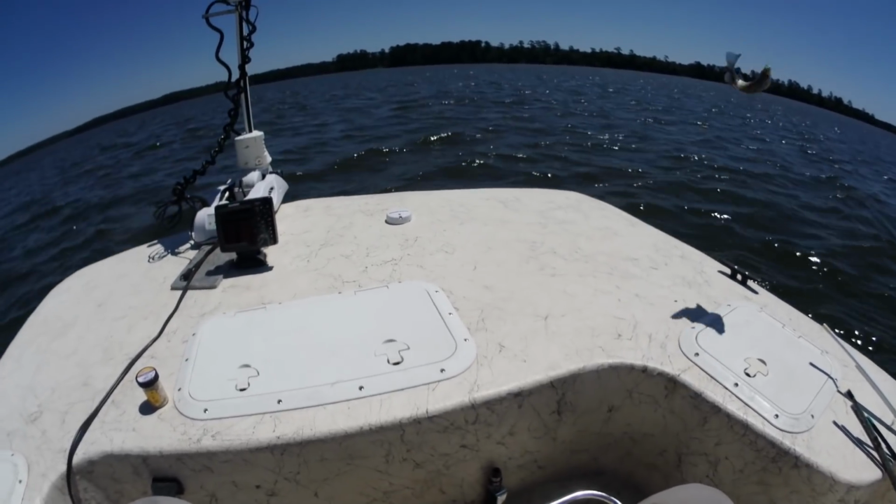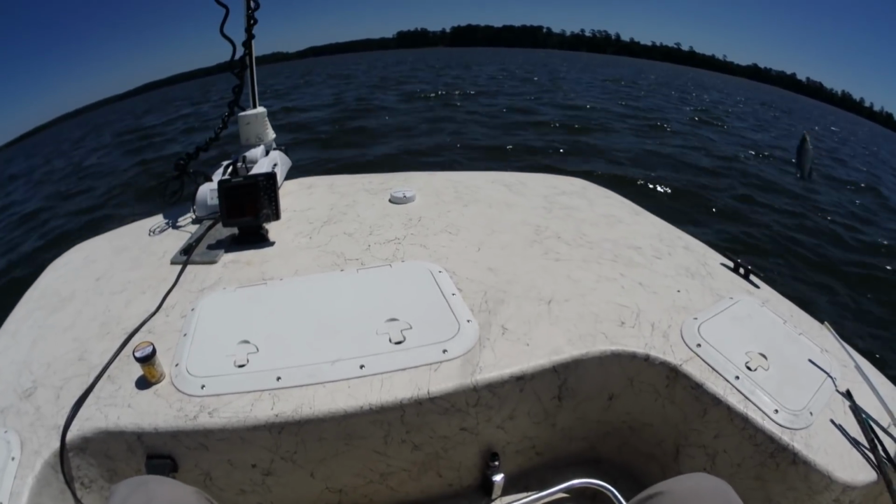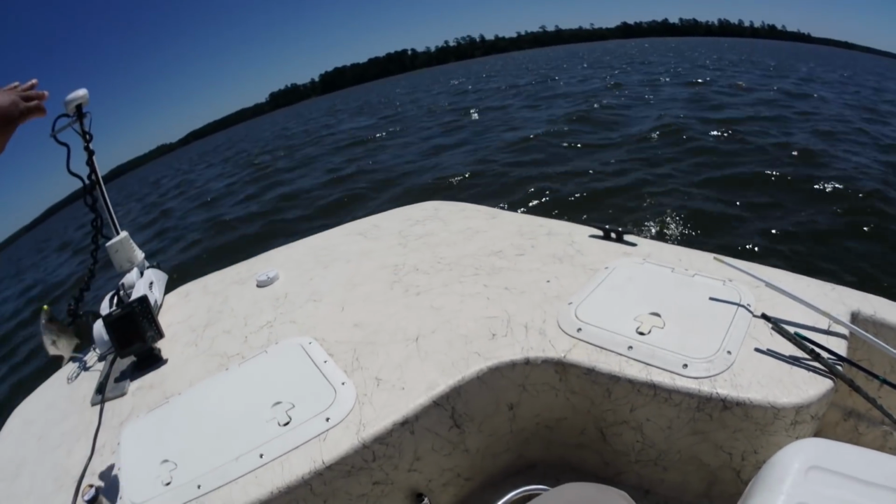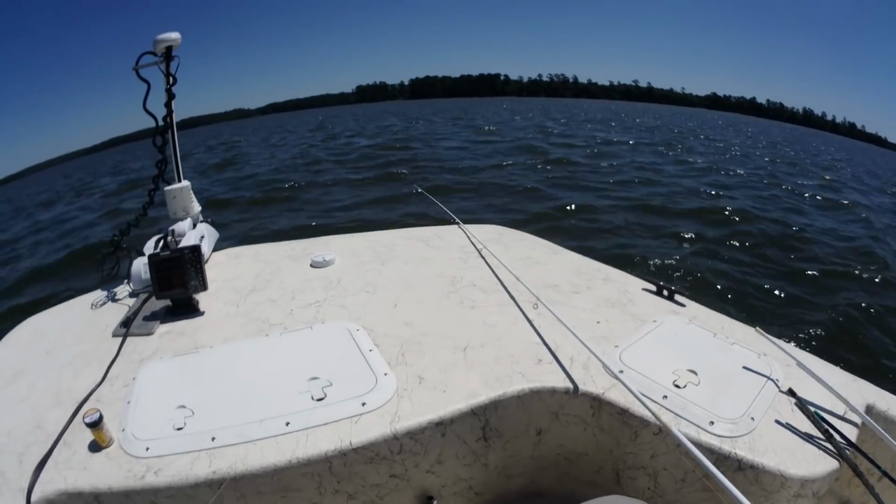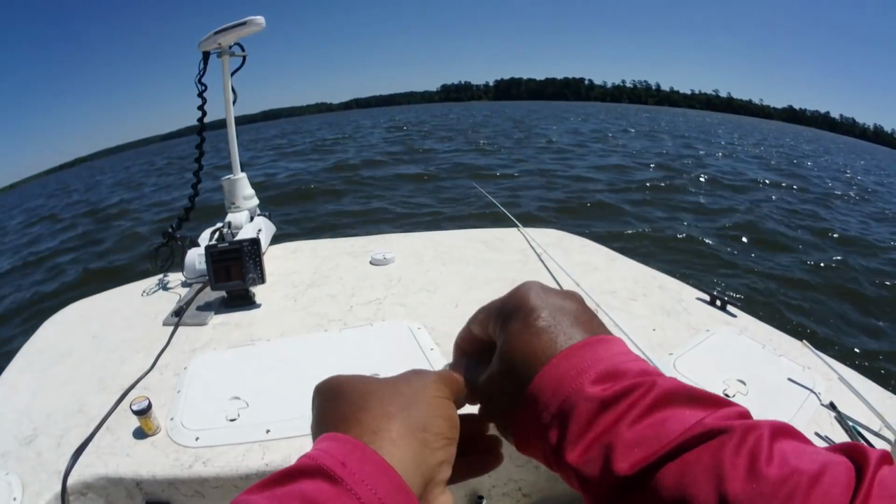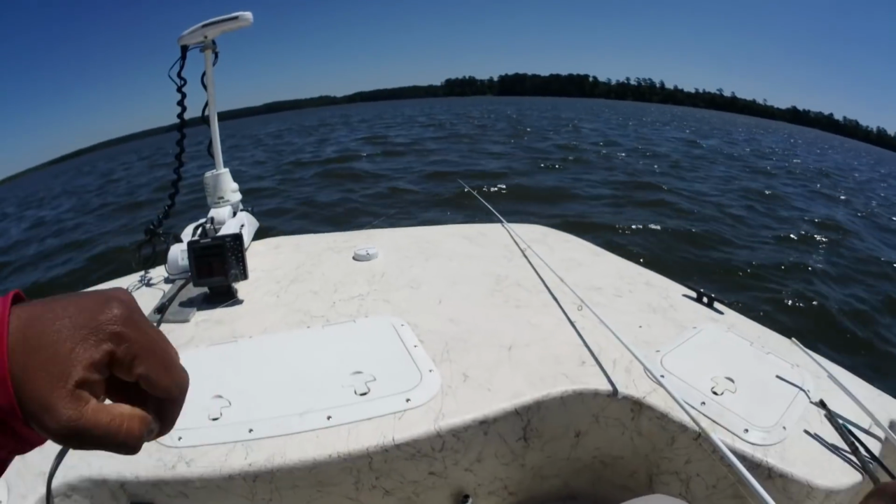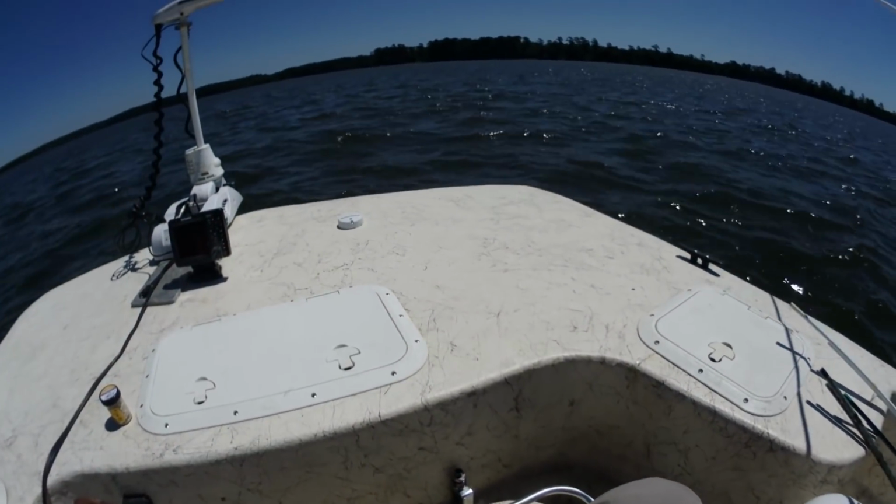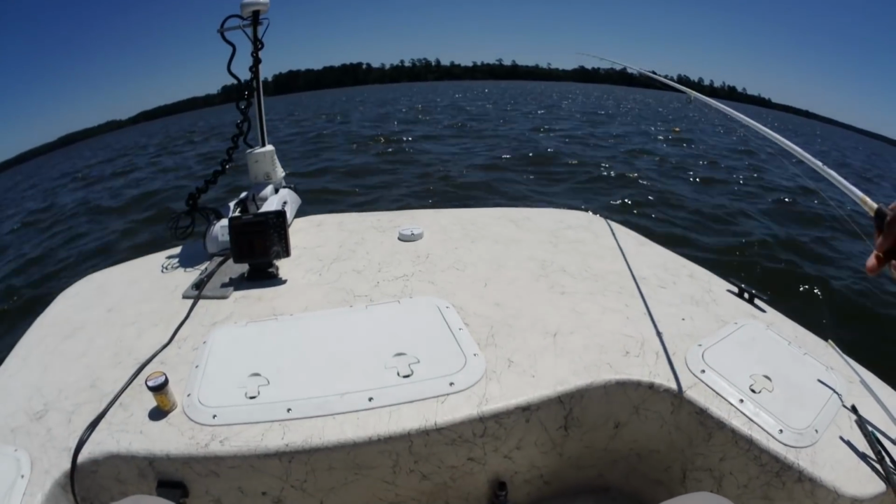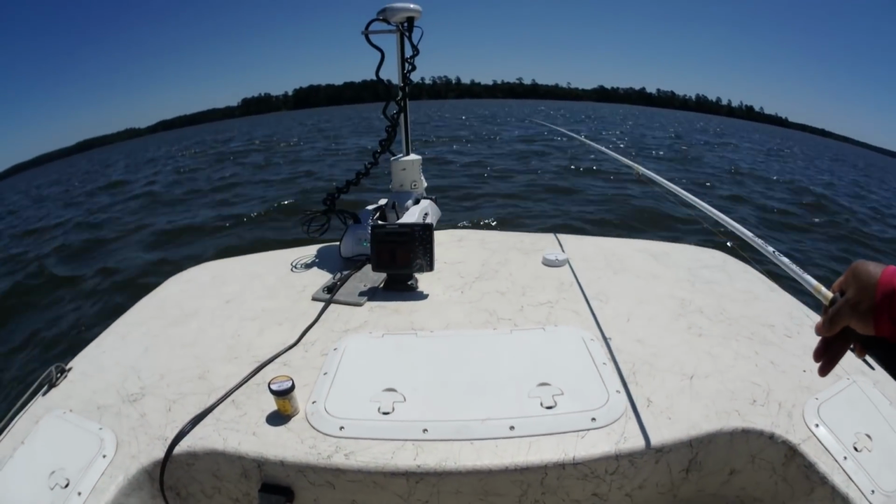See if I can't get spot locked. Let the troll motor fight the wind, hopefully. First fish of the evening. Got a little peck from him.